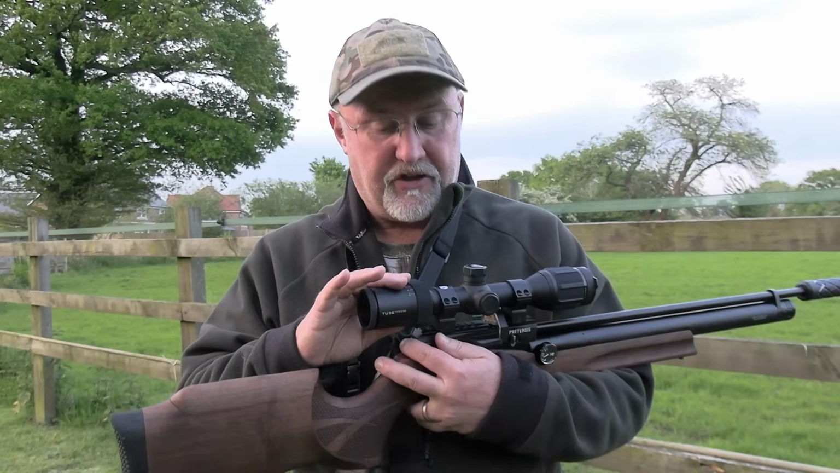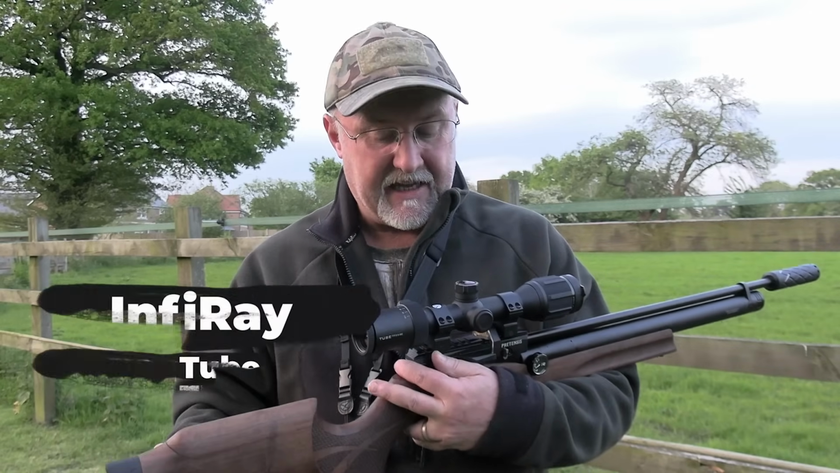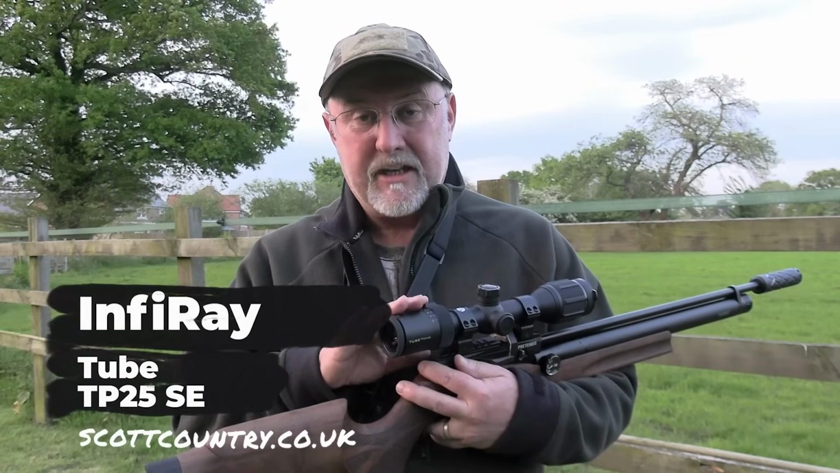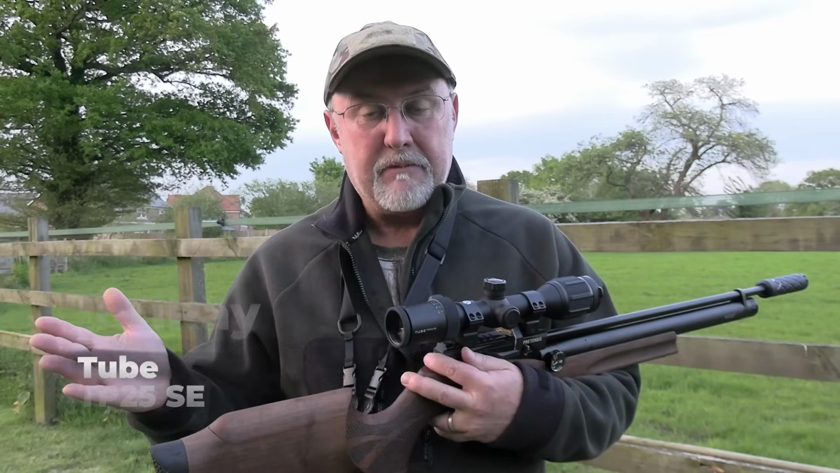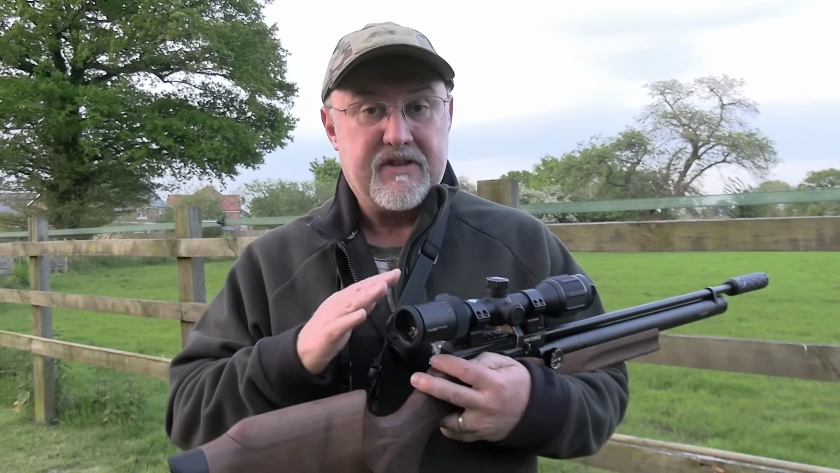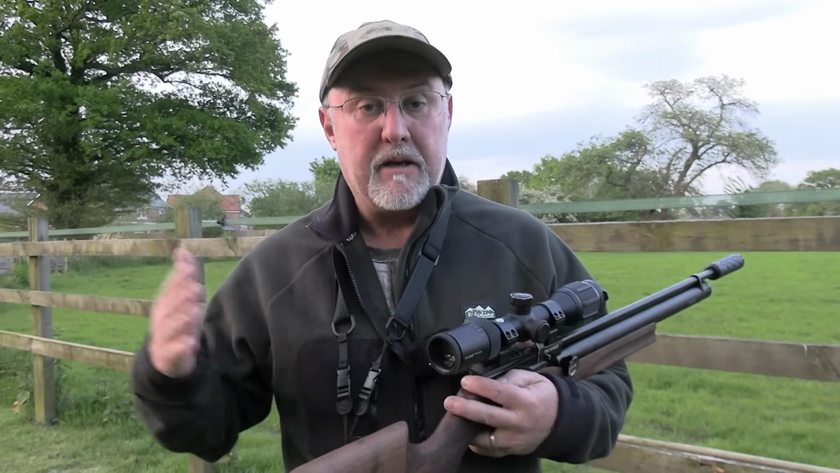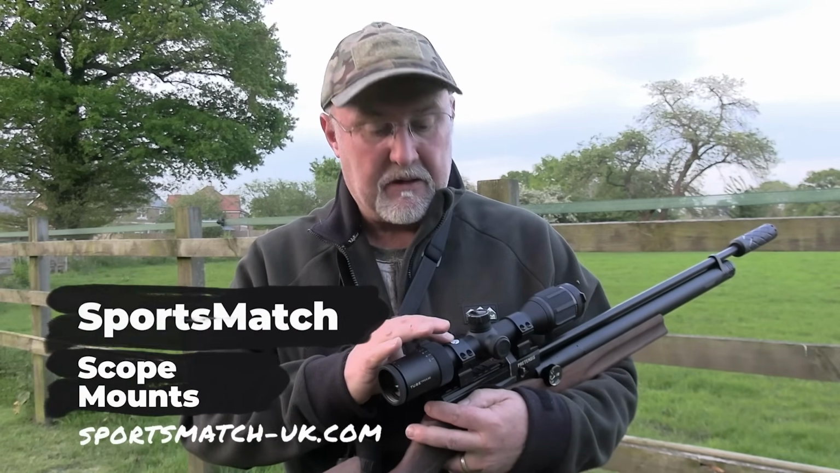The scope is another thermal product. It's an InfiRay TP25 SE. Again, not a cheap piece of kit, but at a penny under £1,100, in the big scheme of thermal scopes, it's actually at the bottom end, and is designed specifically for short to medium range airgun use. And that is held on with a set of Sportsmatch mounts as ever.